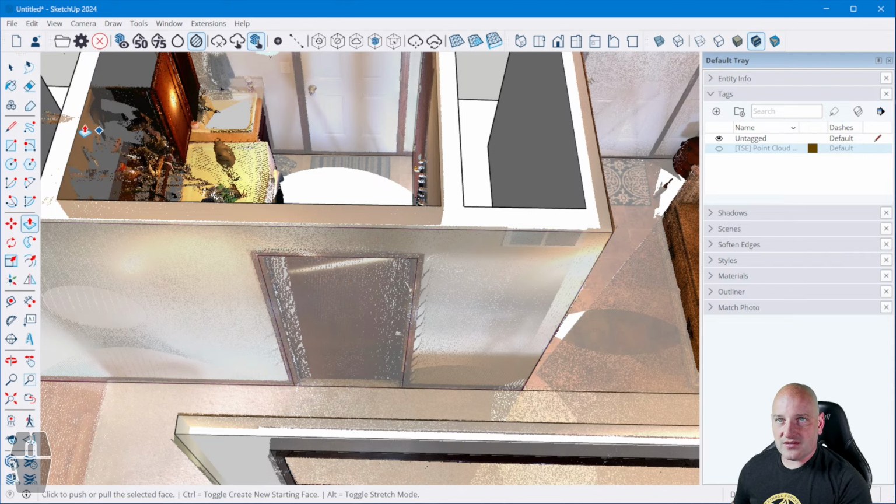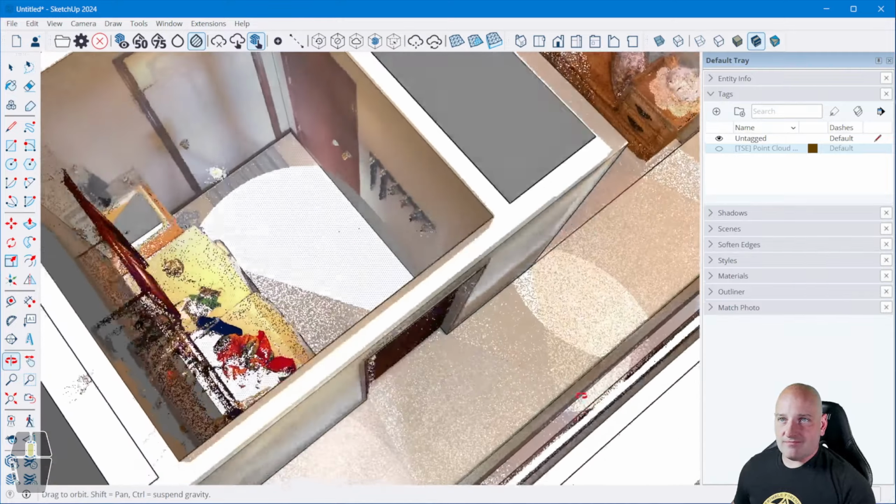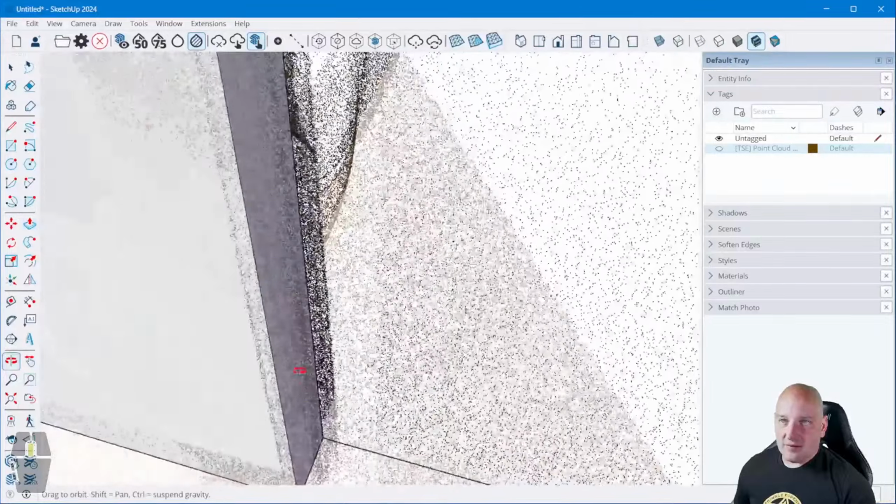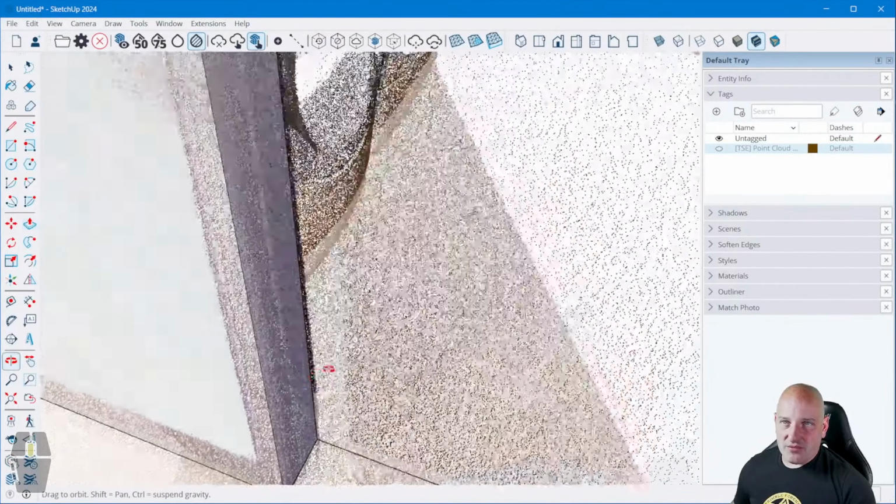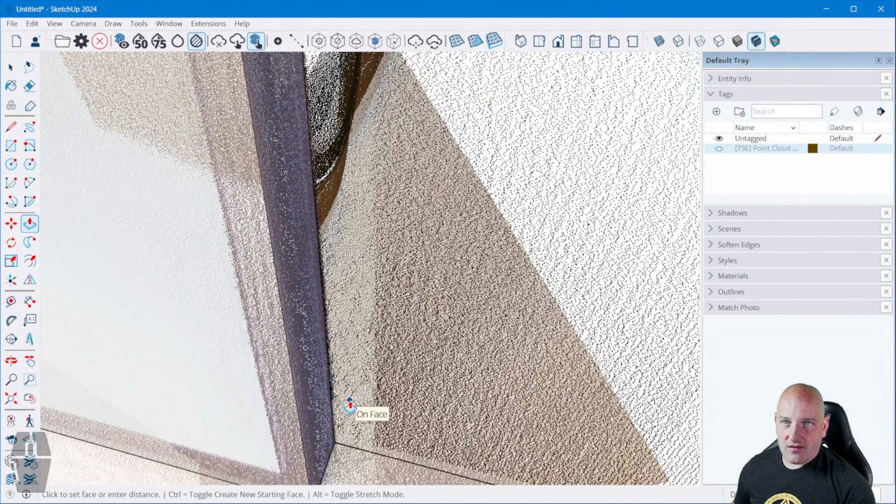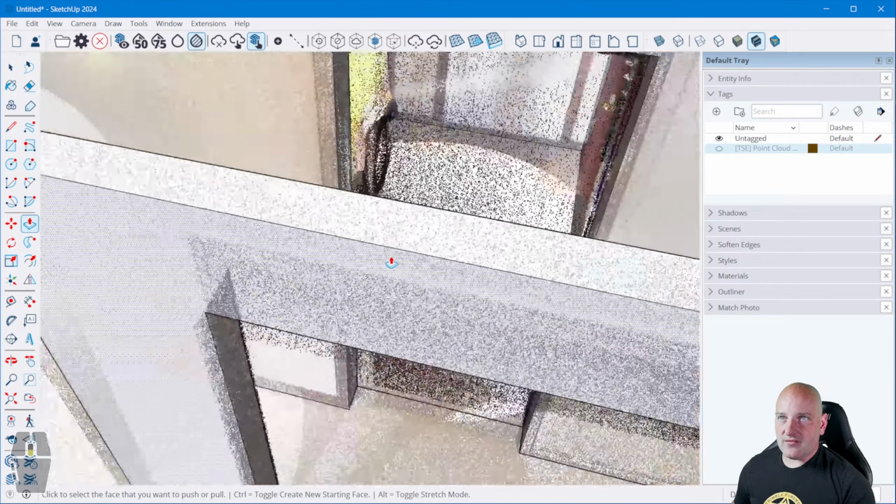I don't typically get too caught up in the height of the doors and that kind of thing. If I need to make an adjustment, I sure can. But I'm not designing a new build here. I'm replicating what is actually there. Get zoomed out. There we go.